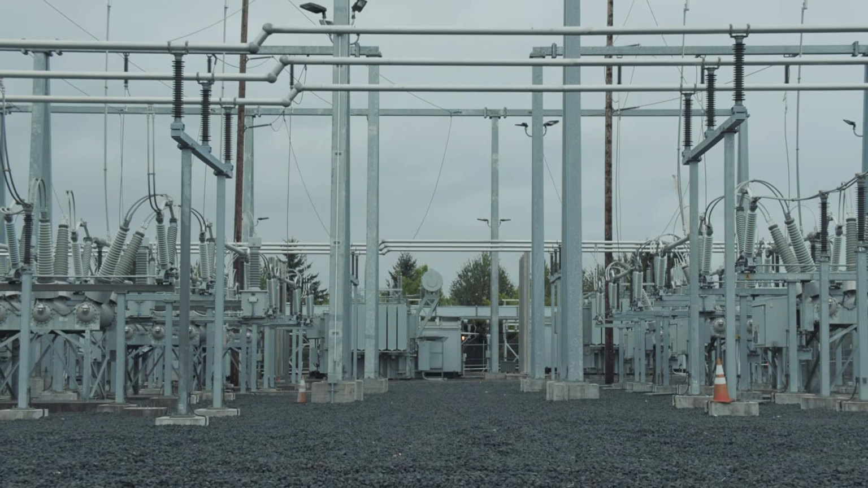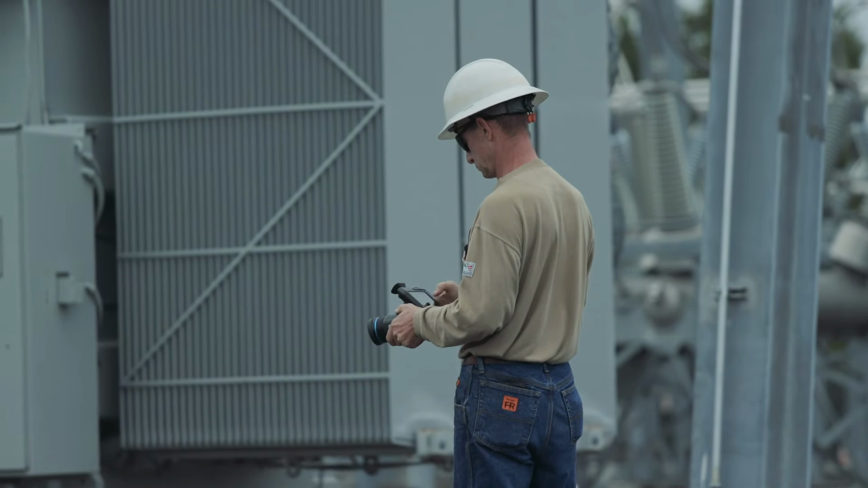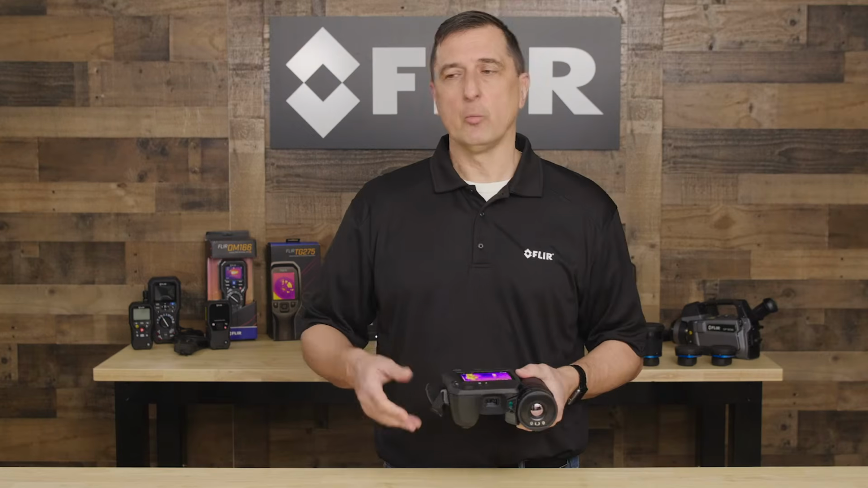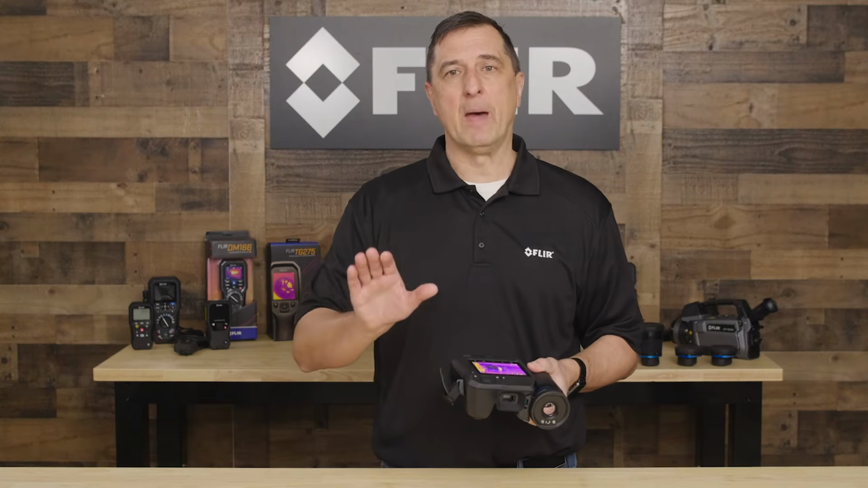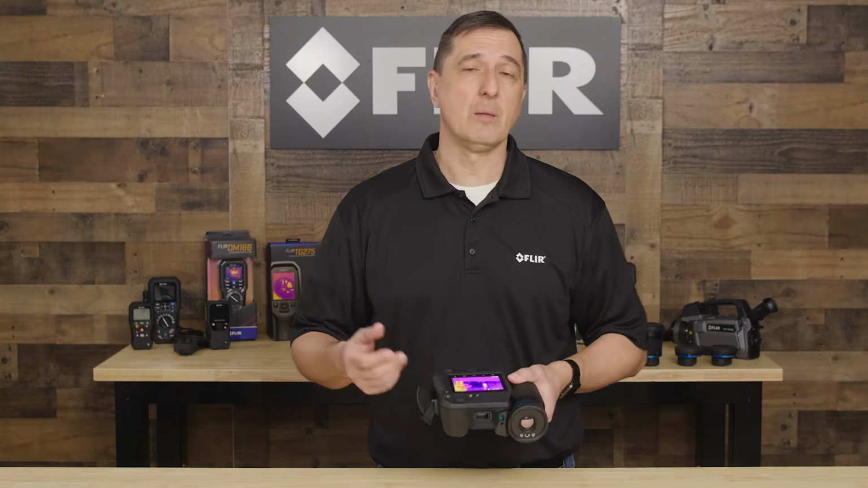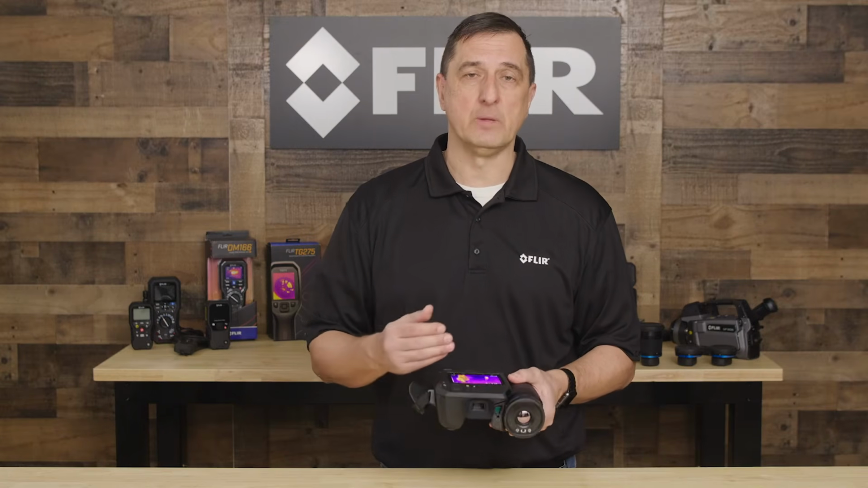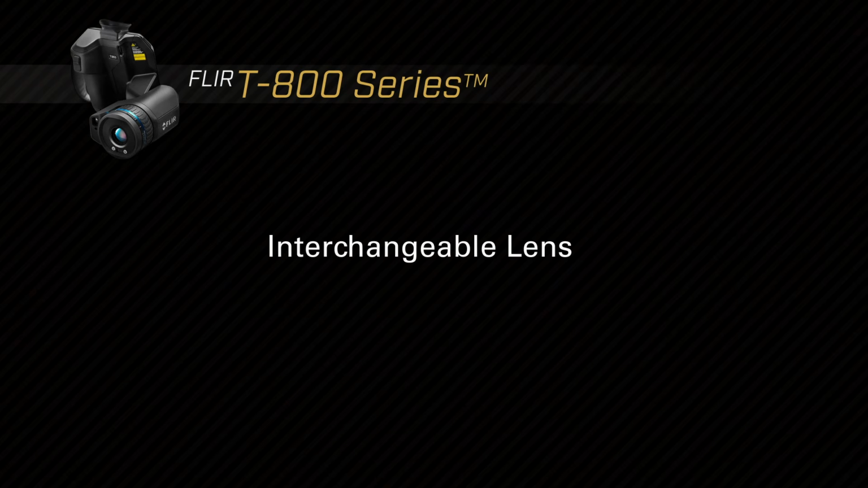Say you're outdoors and you've got a really big location that you're scanning, but hey, maybe you also want to record the GPS coordinates so that when you pull it into your report, you can show a map of exactly what that target is, where you were, a time, a date stamp. That could all be stored in the camera itself with our GPS coordinates built in.